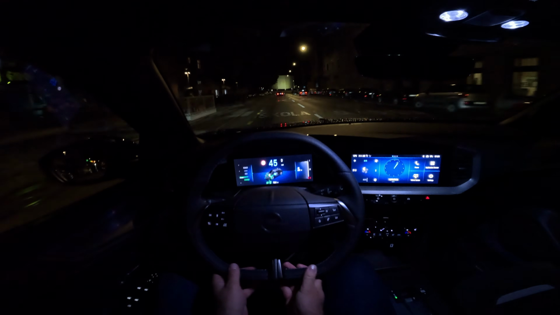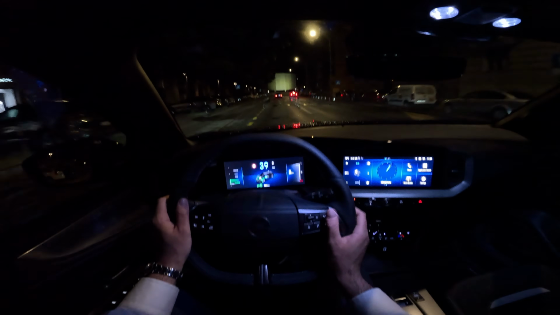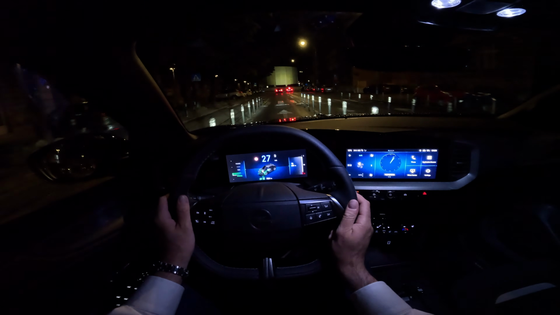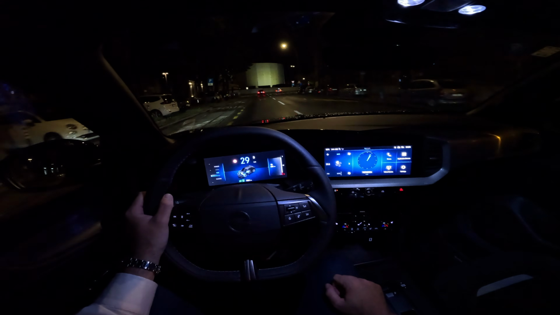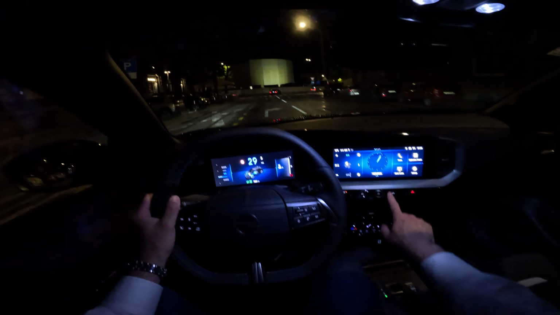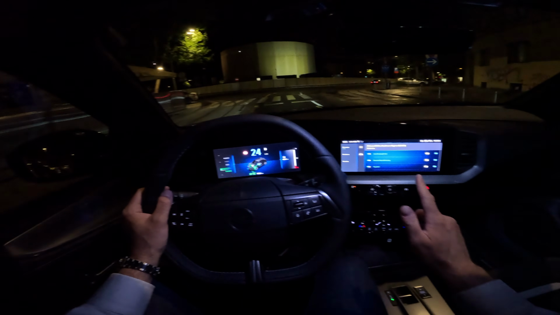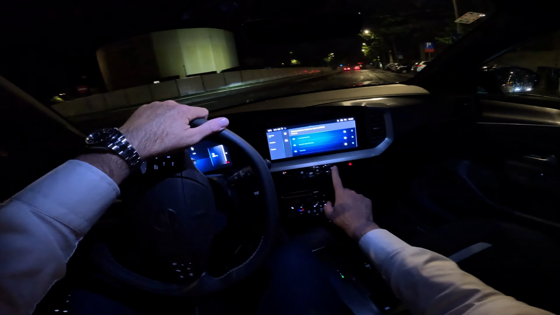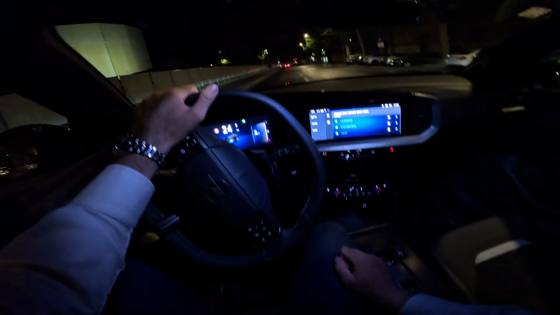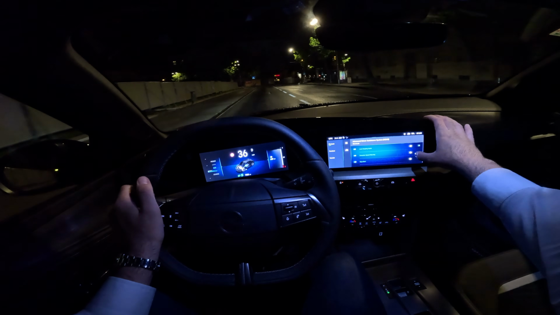The steering wheel has got the new design, flat bottom, and the physical buttons. And by the way, the beeping sound that you heard is the overspeed warning. So every time you go just a bit over the speed limit, you have this beeping sound, but it's easy to turn it off because there is the physical button here for driver assist systems, and then here we have it on shortcuts.